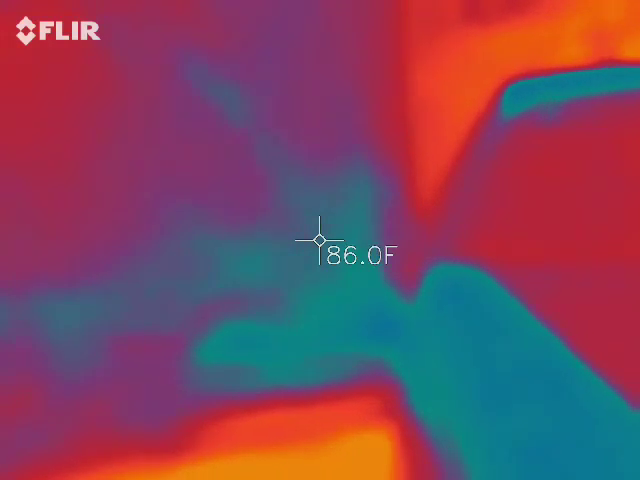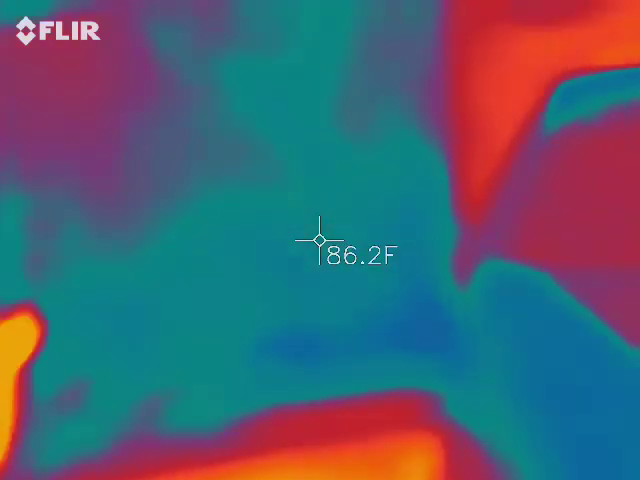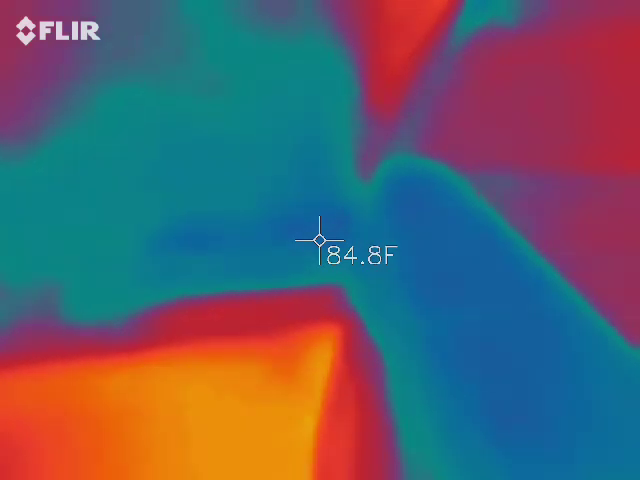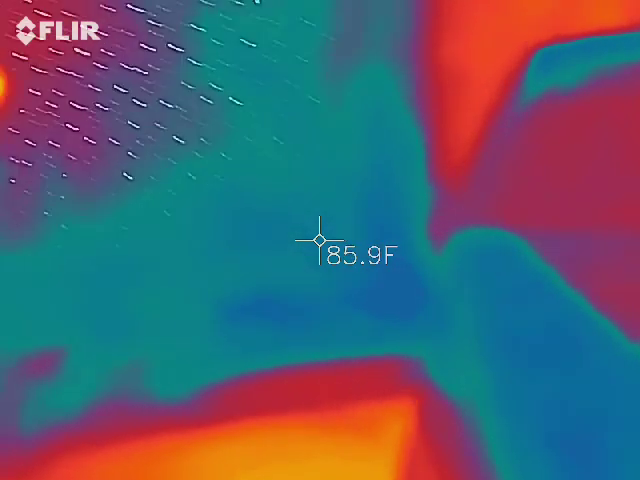So there's a cold spot down here. It goes from 86 down to 83. Okay, so I usually look for 5 to 8 degree differences before I get excited.